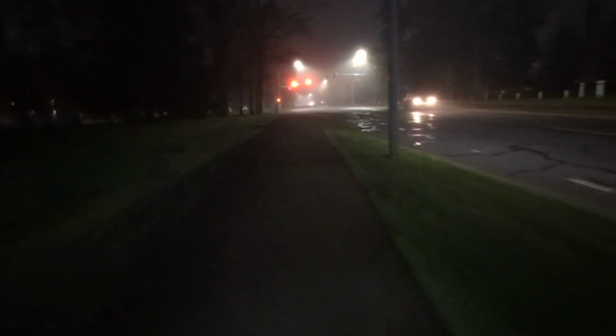But anyways, enough rambling on about bikes. Let's go check out some more Christmas lights. Feels so good to be out riding, especially at night. People are still, I see them in their cars when they're turning a corner or whatever. Everybody stares at this bike for some reason,